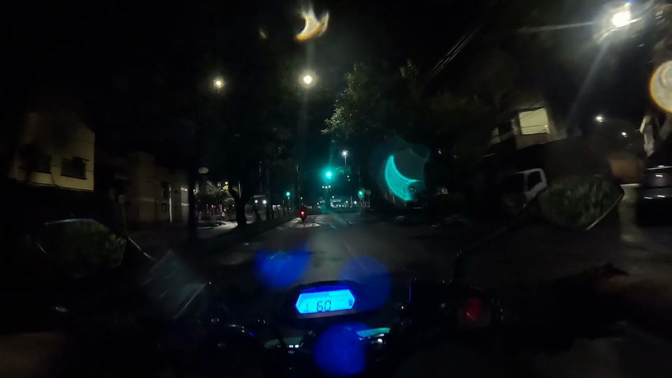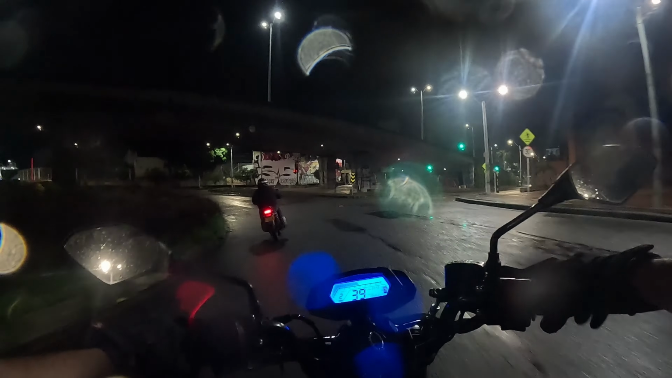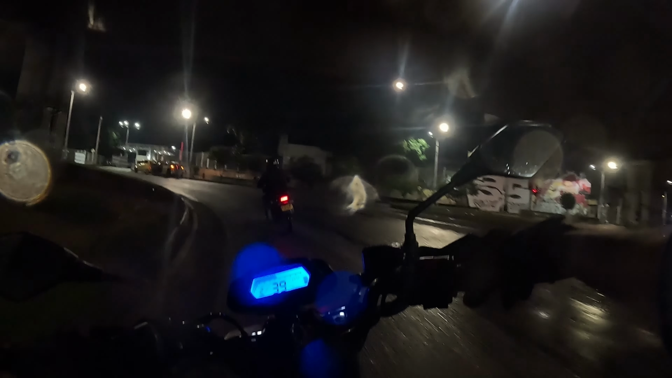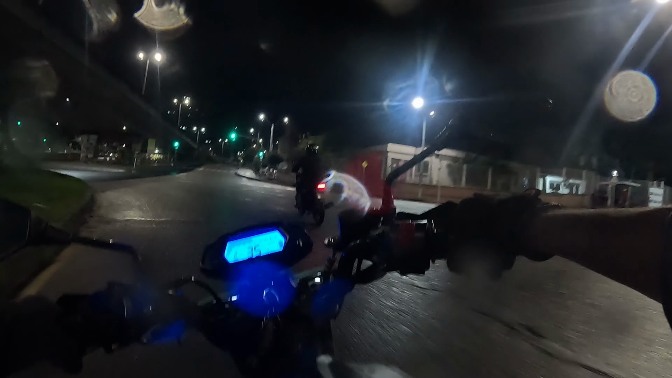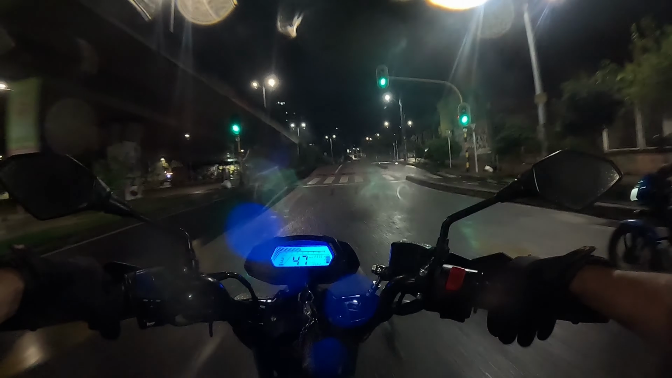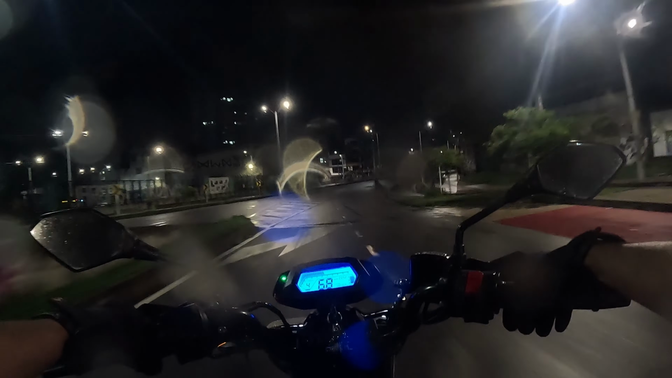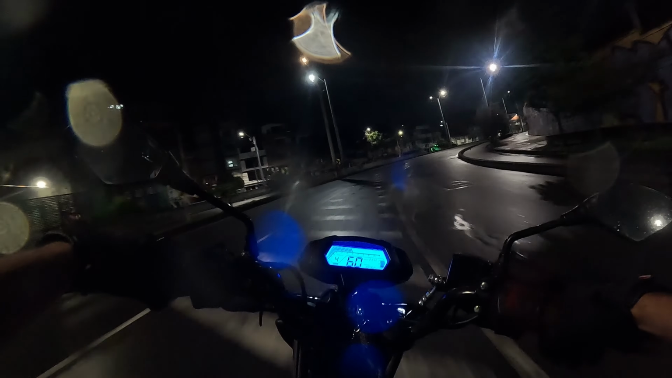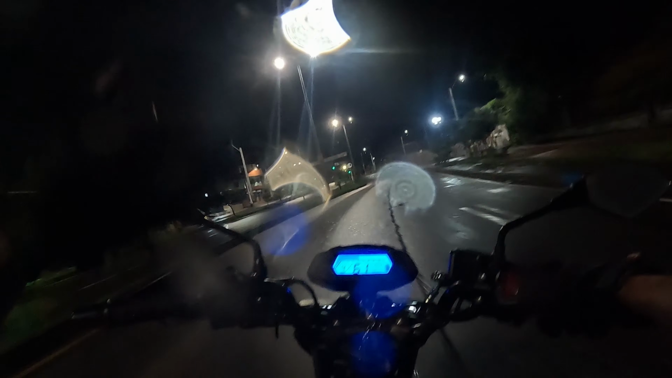Otherwise, they cost half a million Colombian pesos. What I do is this, right? I usually put my hands in the mirror. Look at this. It's just right there.